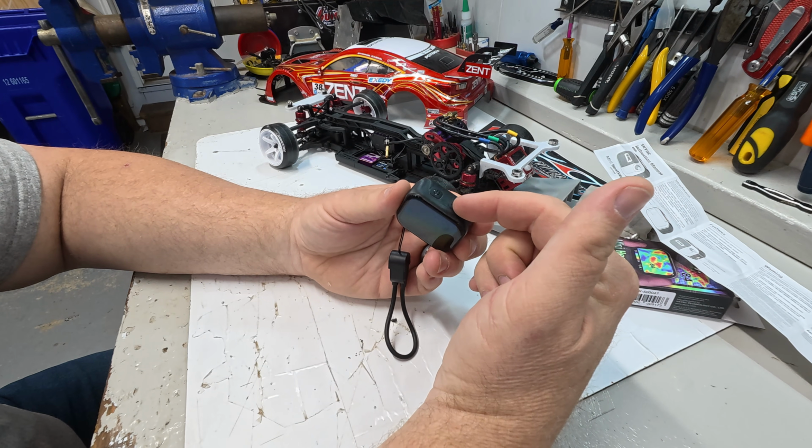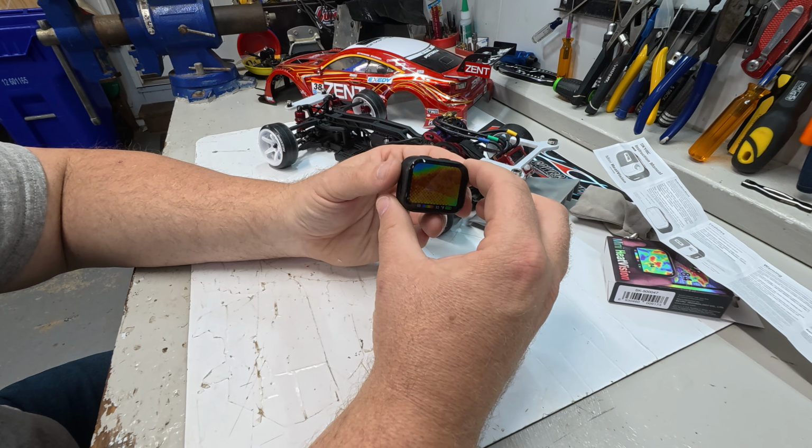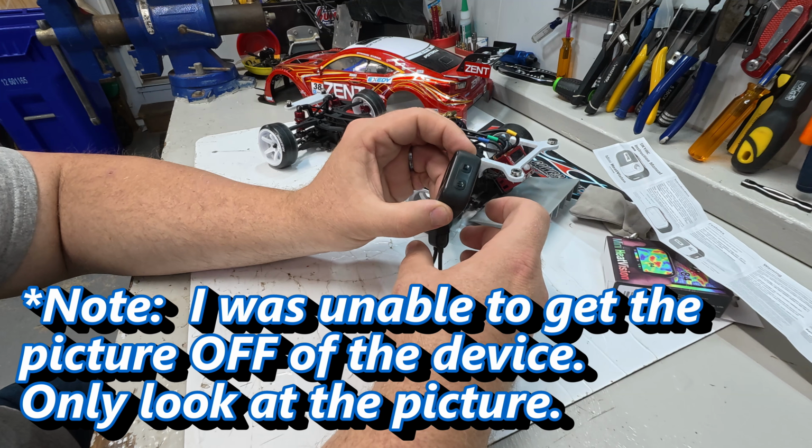Then you have the ability to take a picture. So one snip up here at the top, you can actually have that image stored here on the little device itself.